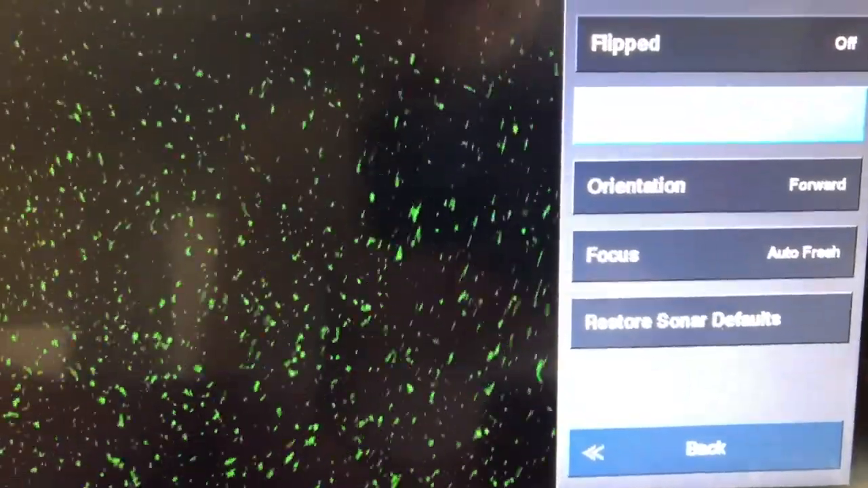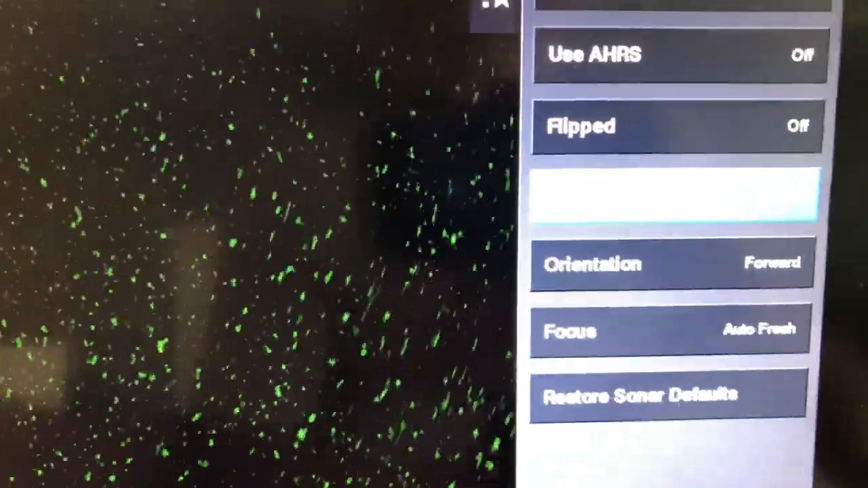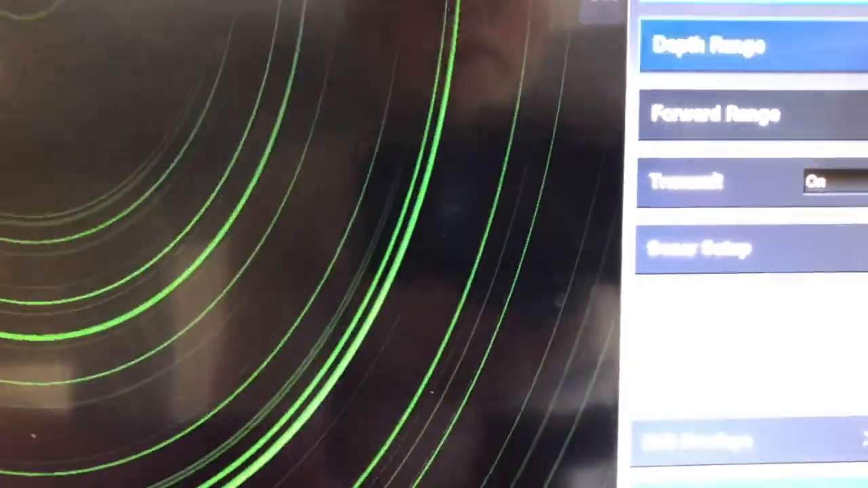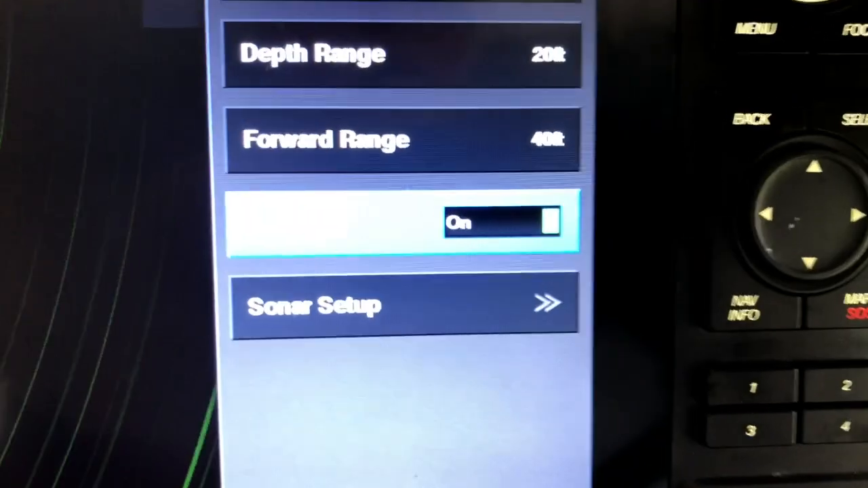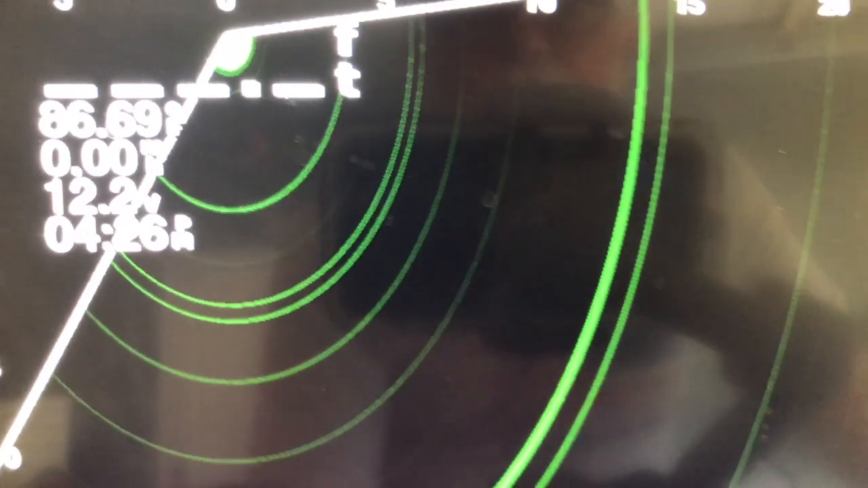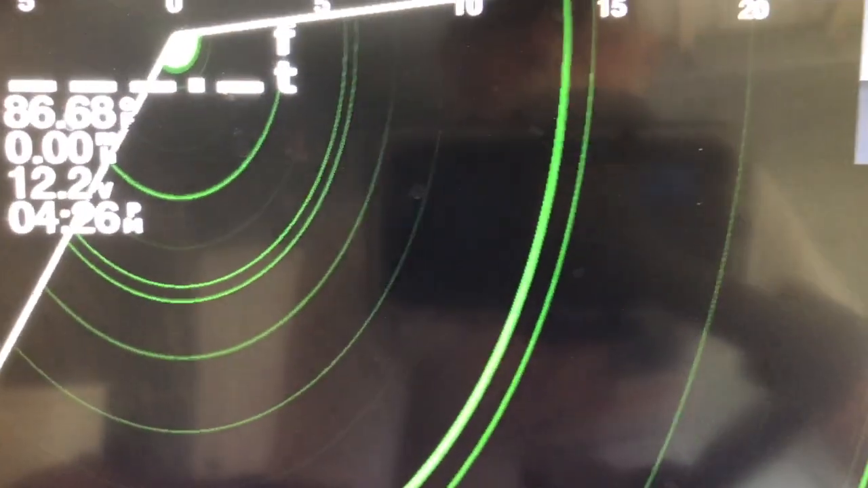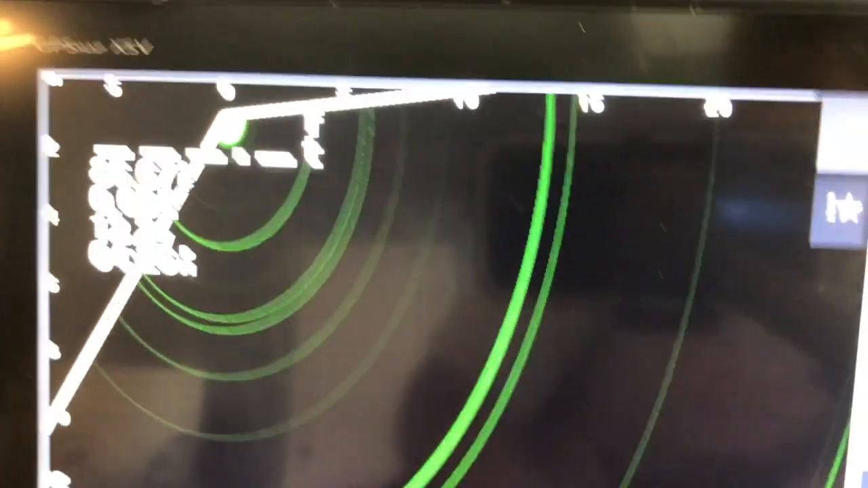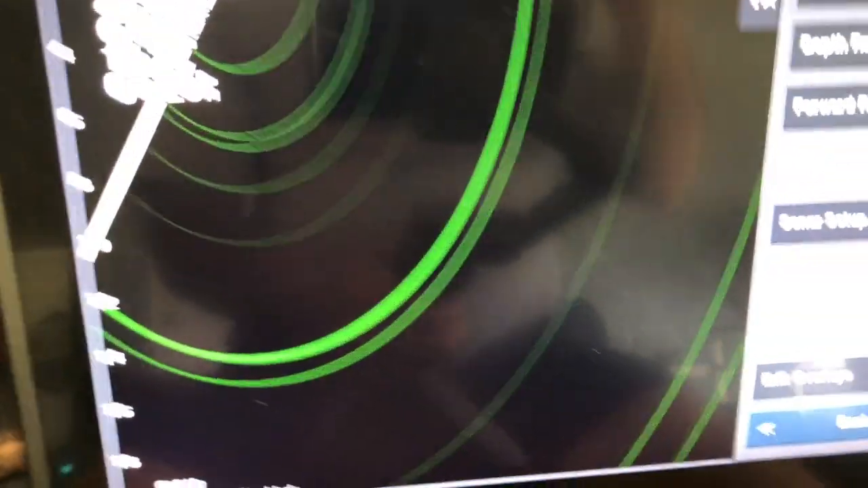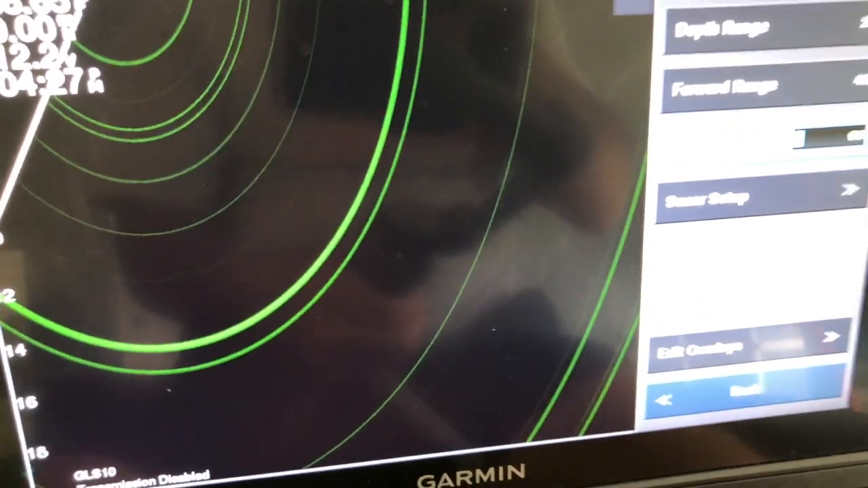In fact, I'm fixing to put this new unit on, so we're gonna go back in here, turn the AHRS back on, and go ahead and transmit off. Don't want to burn up that transducer. I want them to look into that thing and see what's causing all that. It's damaged somehow, but anyway, I hope that helps, guys. I don't know what else to tell you.